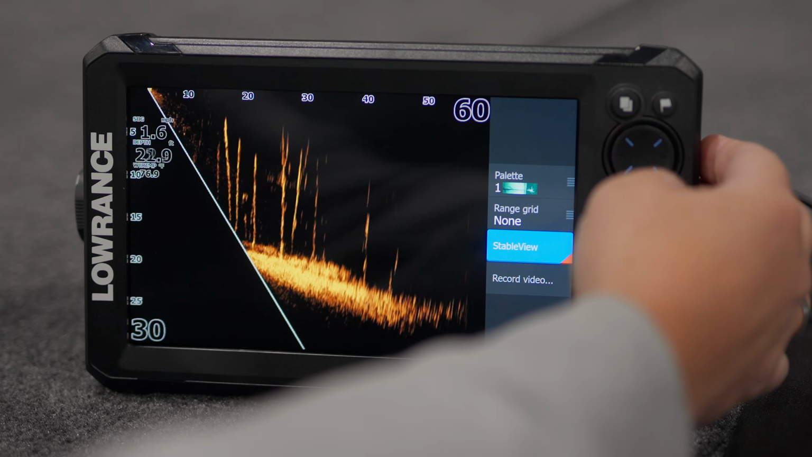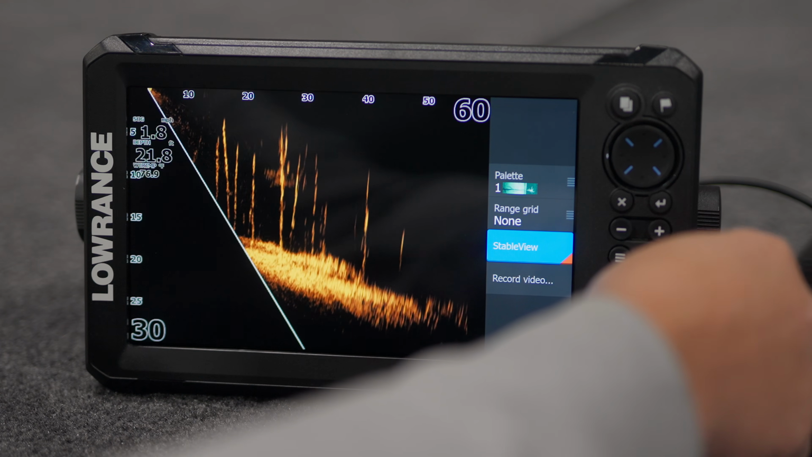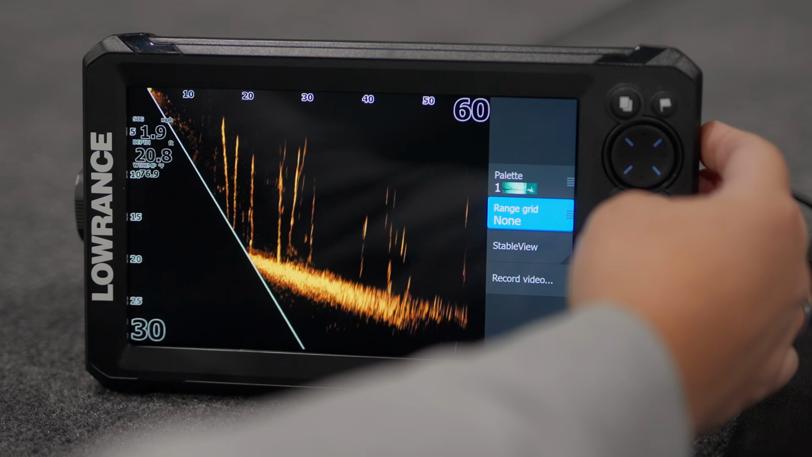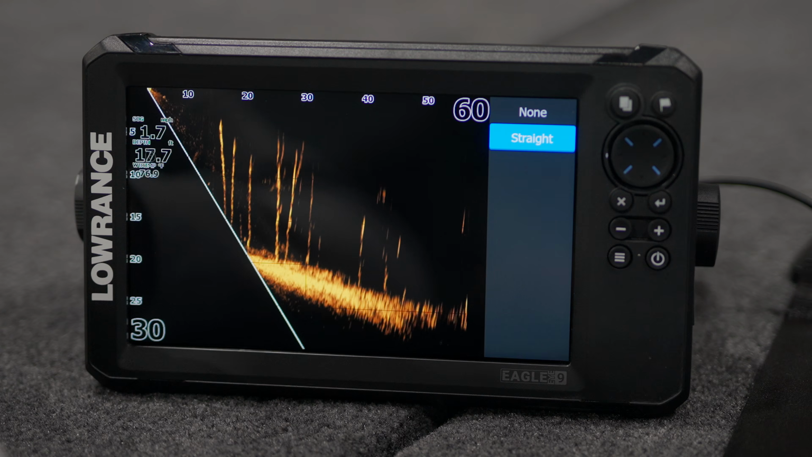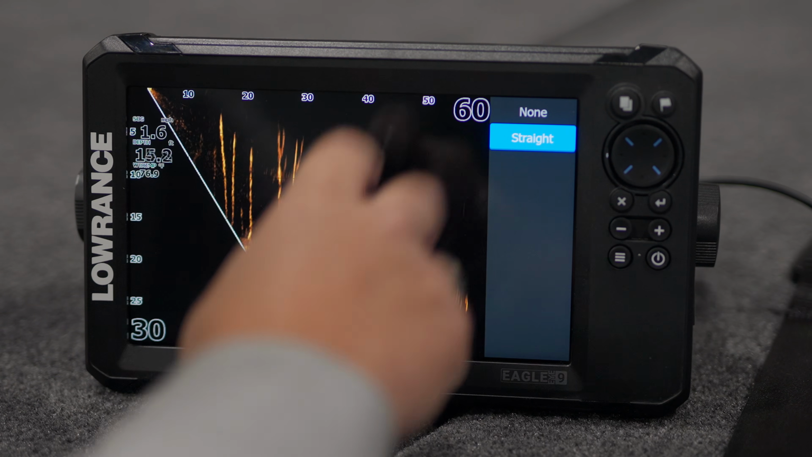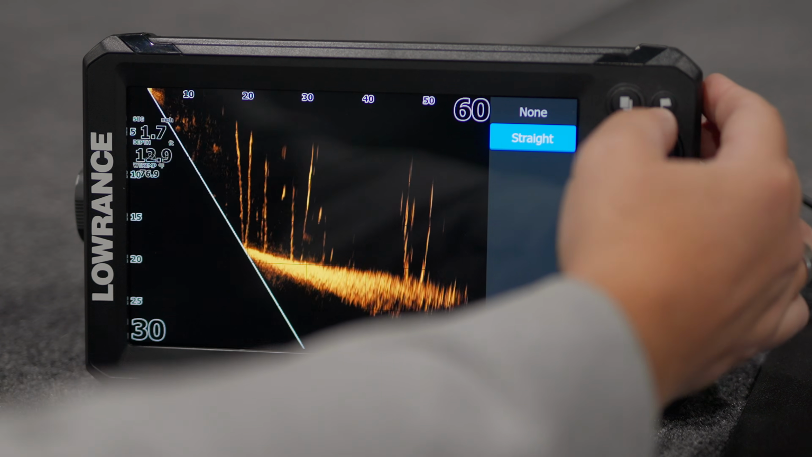Stable view, we can turn that on or off. Again, just like our Active Target 1 and 2s. The grid line, you know, a lot of people ask about that. That's where we can turn this on or off. If we turn that on, it must not do it in our demo mode, but it's going to give us our grid lines, to where we can see those boxes, those 2x2 boxes.